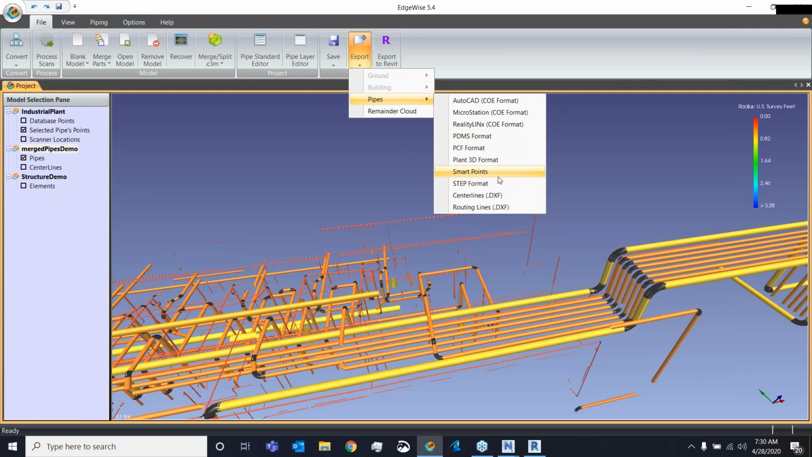The first one is called Smart Points, and that's where I can define objects, for example a pipe run, and then set a search distance, say 3 centimeters. Edgewise will go out around the pipe run and gather all the points that fall within 3 centimeters of that run, and then capture that data and create a ReCap project or point cloud file of just those points.